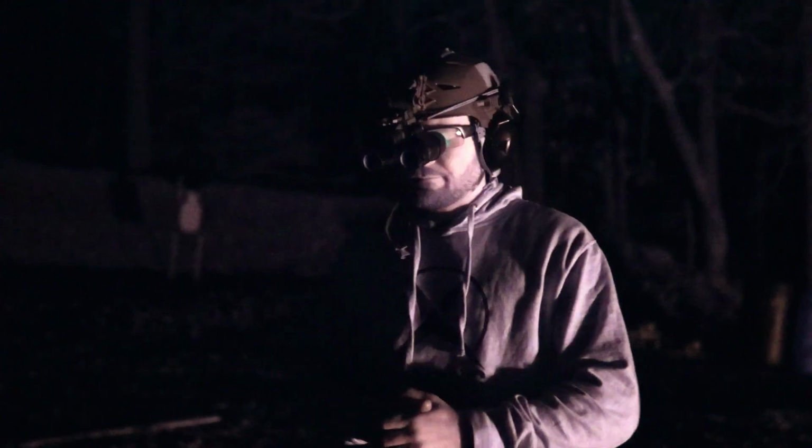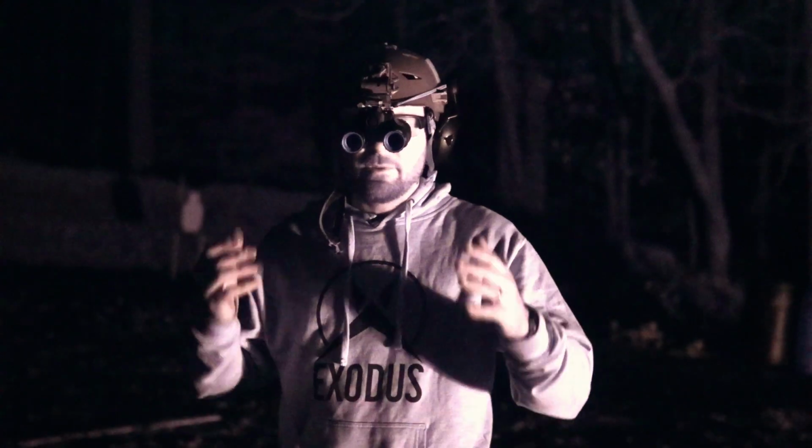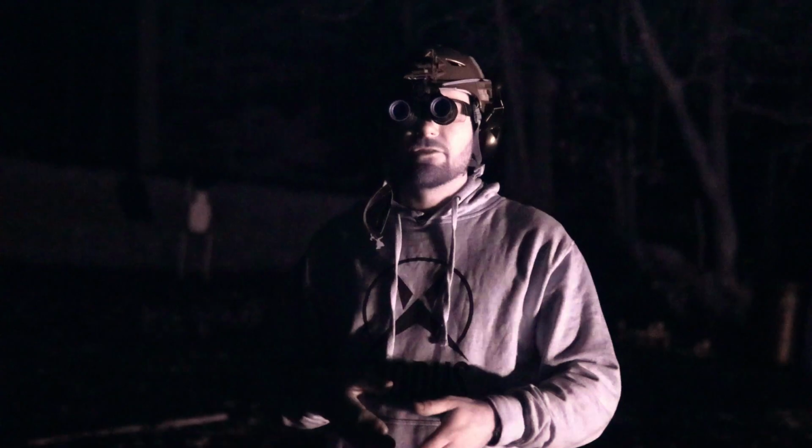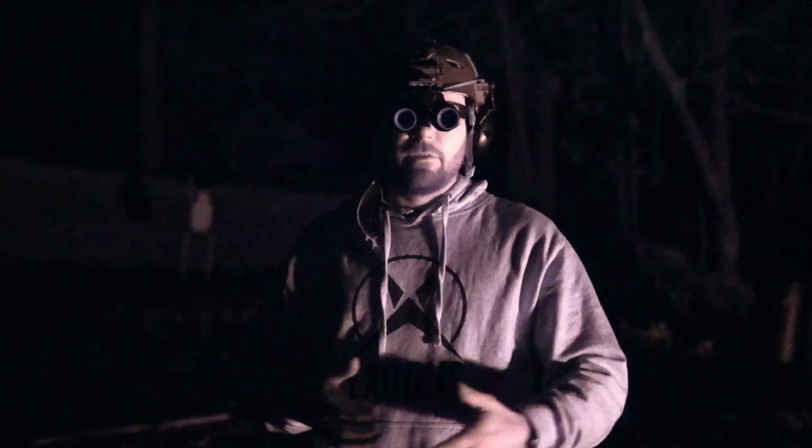Definitely check that out. So as we dissect a couple things from this drill, the reason that I really like the 50 round pistol course of fire so much is it works a ton of different fundamentals.